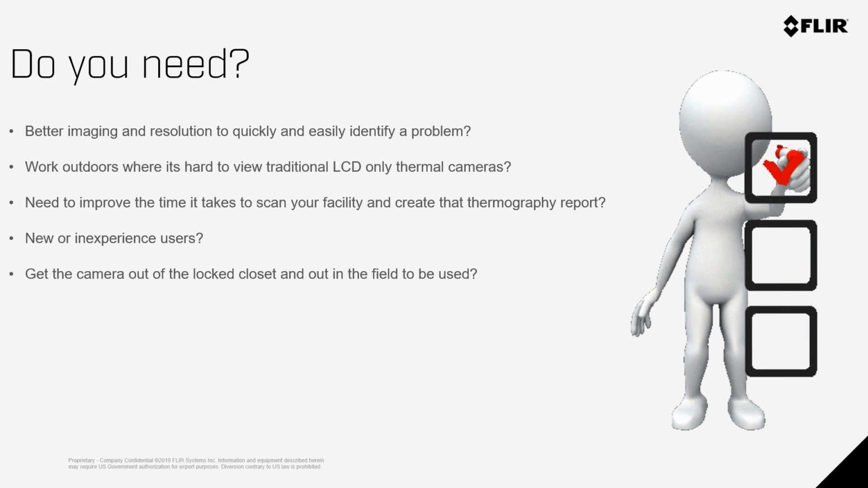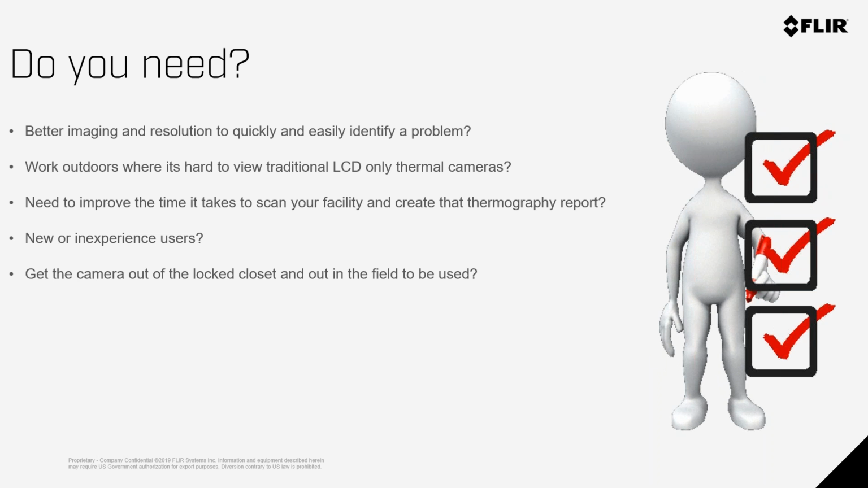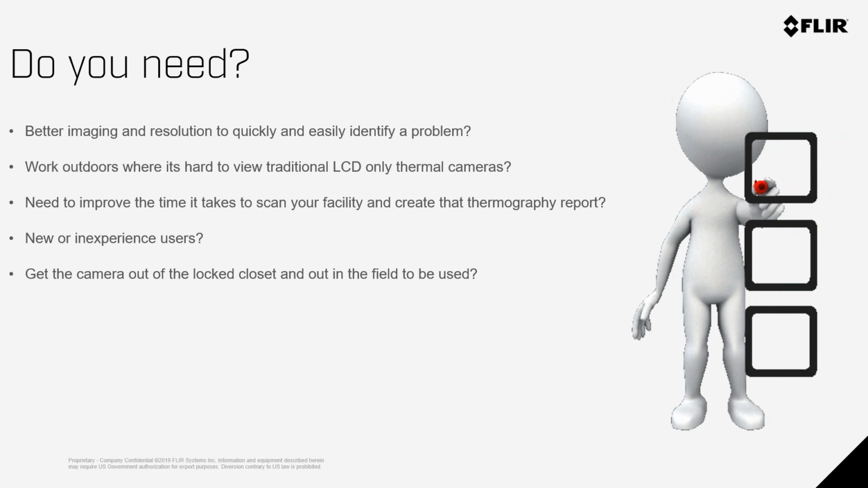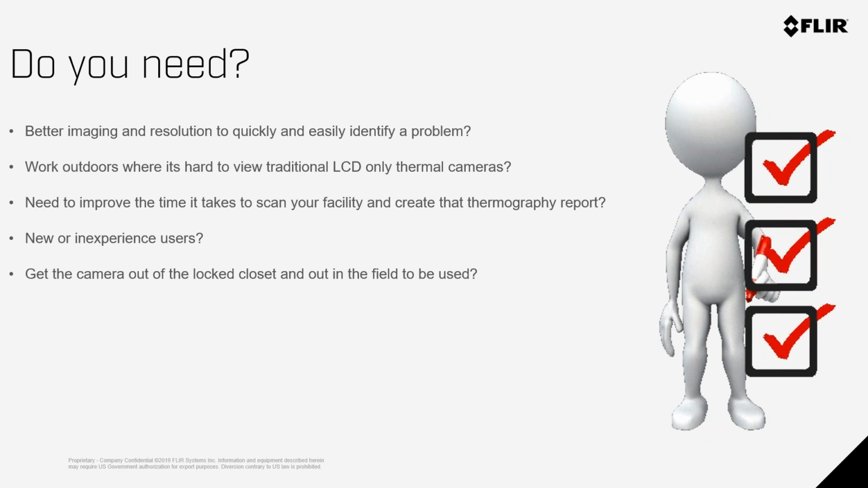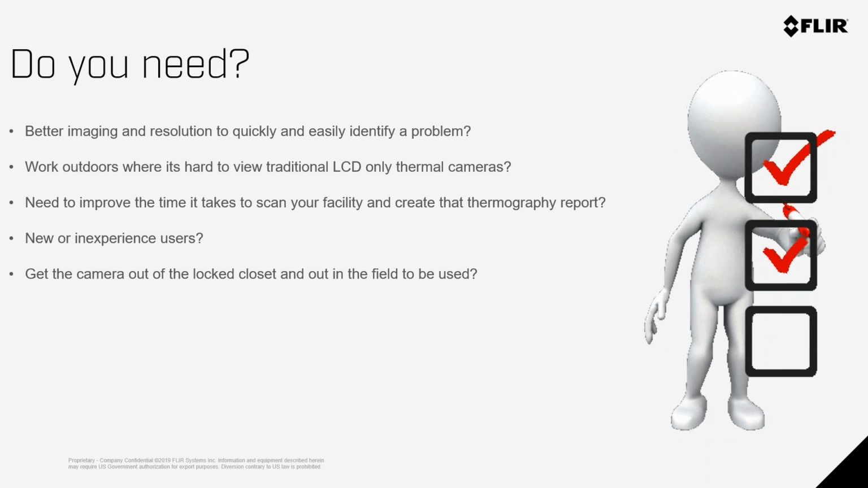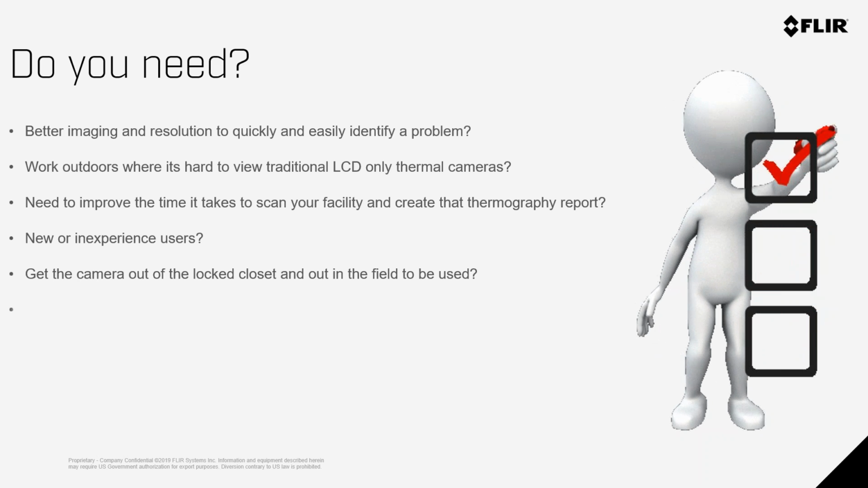Many times I've talked to customers and that camera that they've invested in is locked in the closet. They only let one person use it, so they're never getting the most out of that camera. We'd like to see that camera being used as much as possible. If we can make that easy to use, then you'll get continual return on investment with that technology.